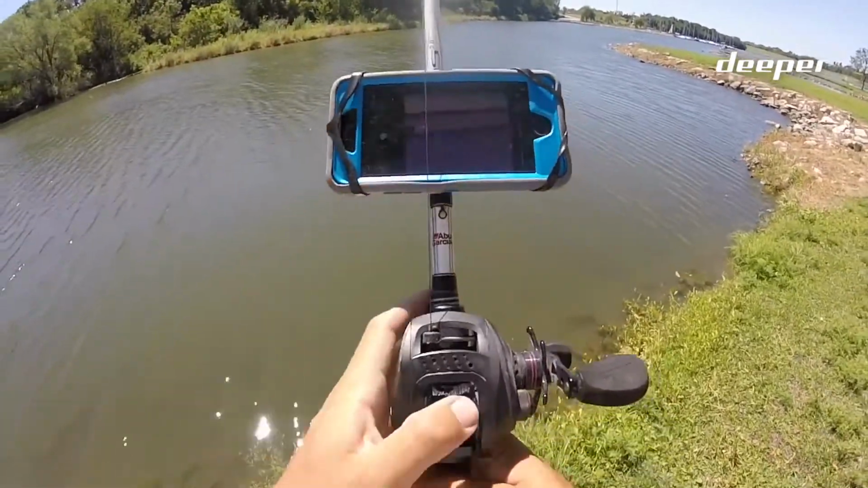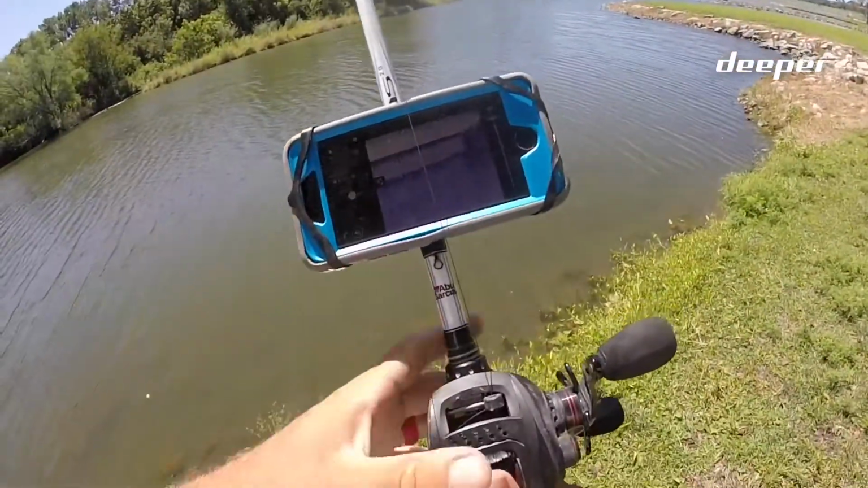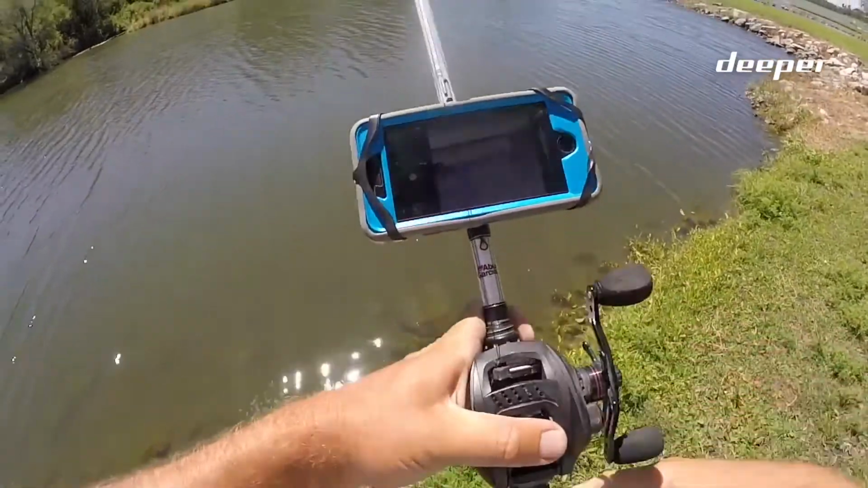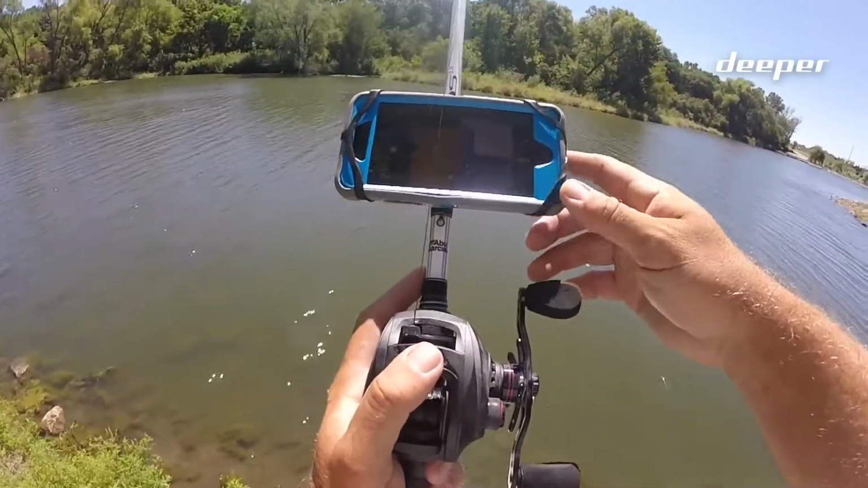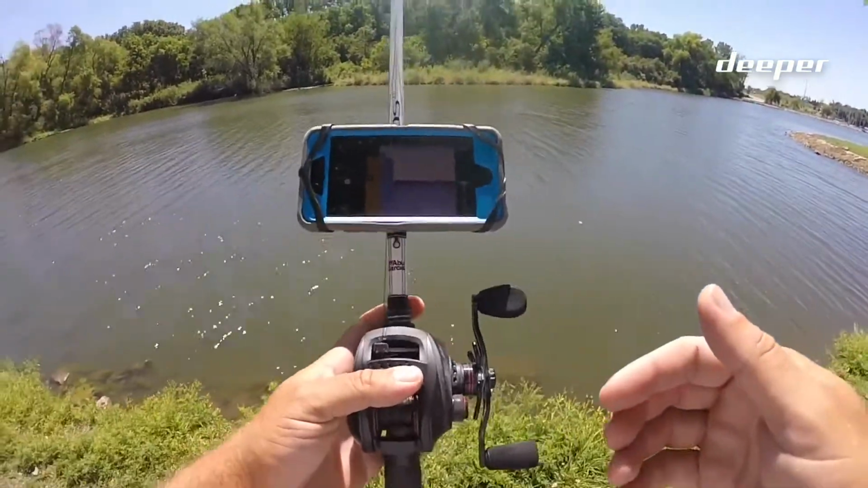And that kind of leads me to the next point: the grass and rock detection. You can really see really well on this when you find some grass and rock. All right, so I just made a long cast out there. We got the sensitivity right about medium. As you can see on here, it has about everything you'll ever need.